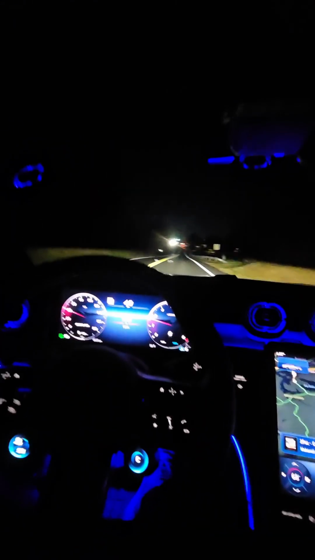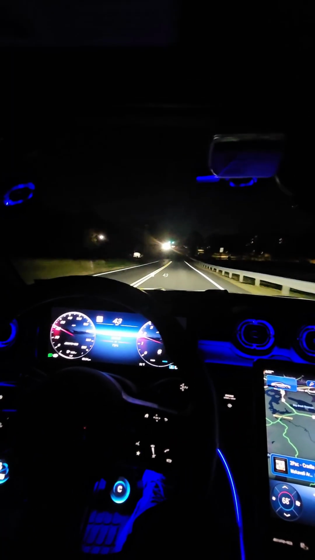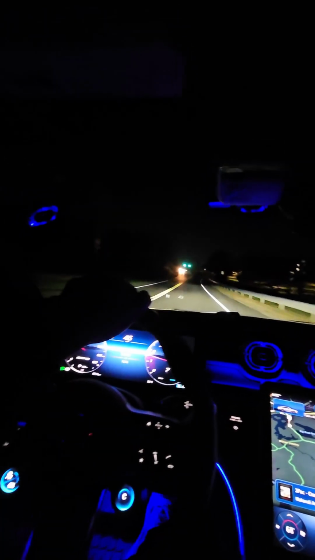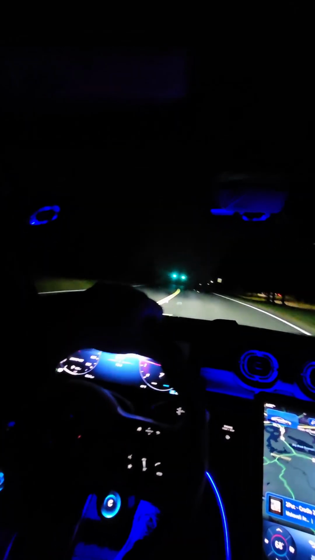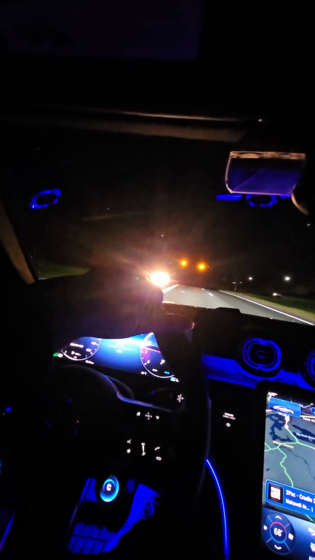Anyway, like I was saying, by no means am I better than anybody just because I have this car. I feel like a lot of people, when they get nice cars, think they're better than everyone, and then they get to trash everyone else's car. I'm not like that. I respect every car. And honestly, if you customize it how you like it, I'm not gonna hate. I did the same thing with my Altima when I first got it.